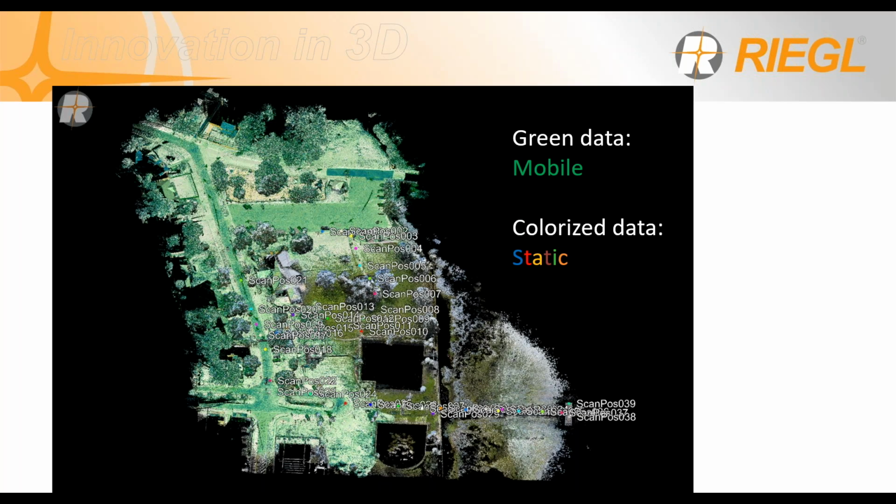We could have walked with a backpack or a dolly, but we wanted to do it at 50 miles per hour because that was the objective of that exercise at that time. So here you can see the detail of that mobile scan.